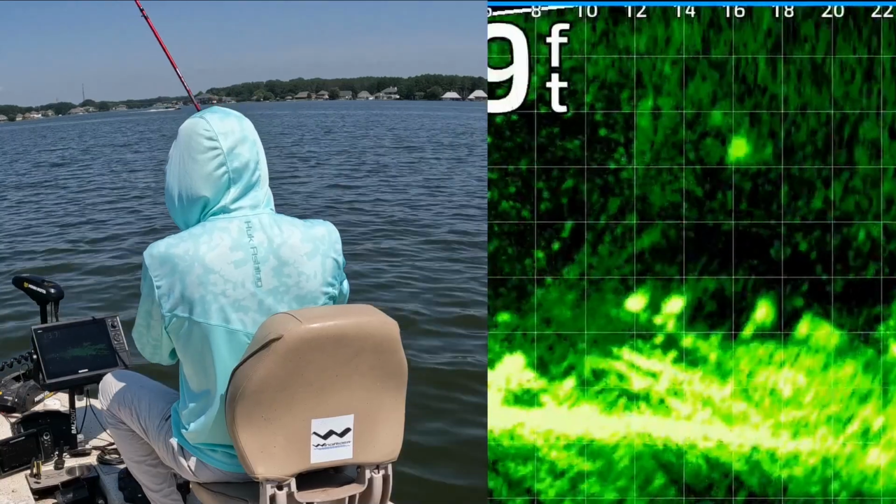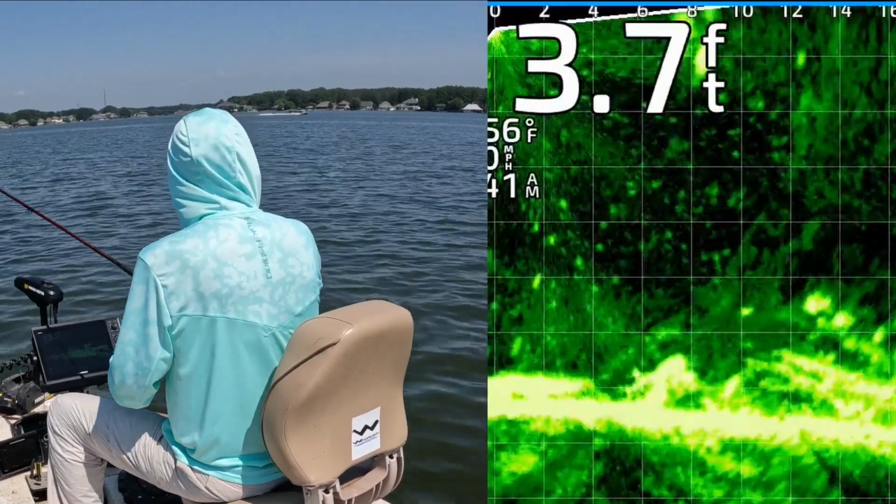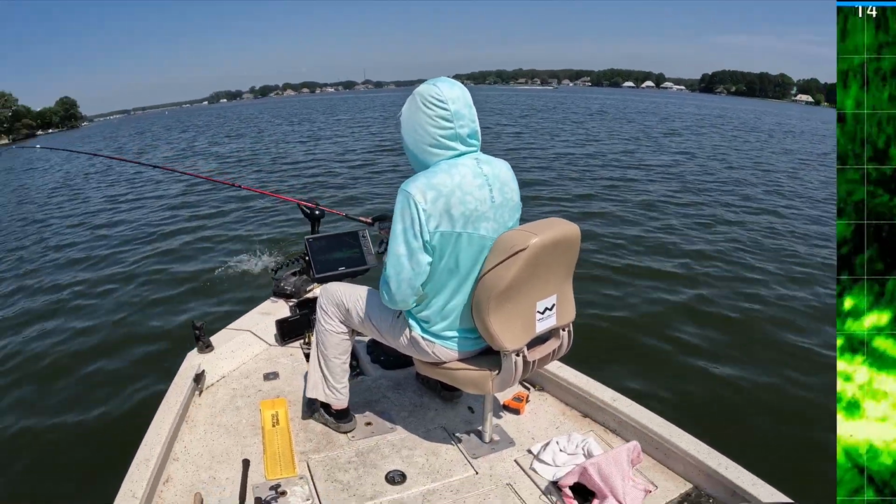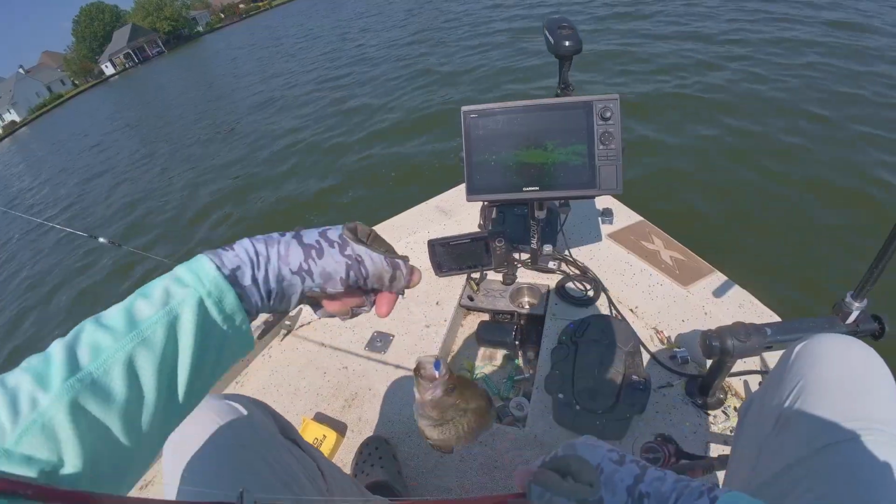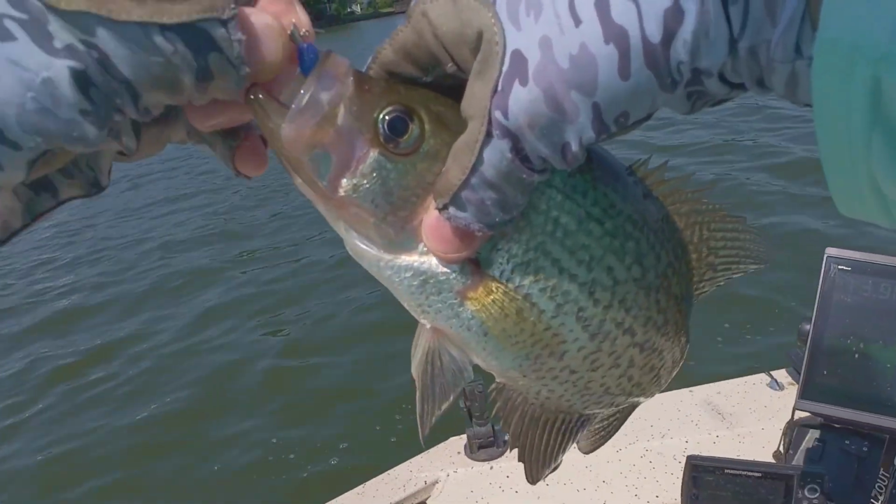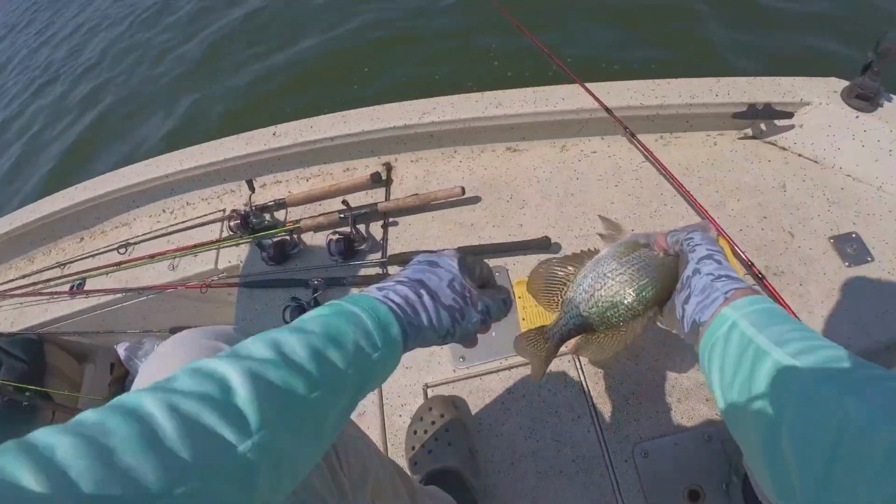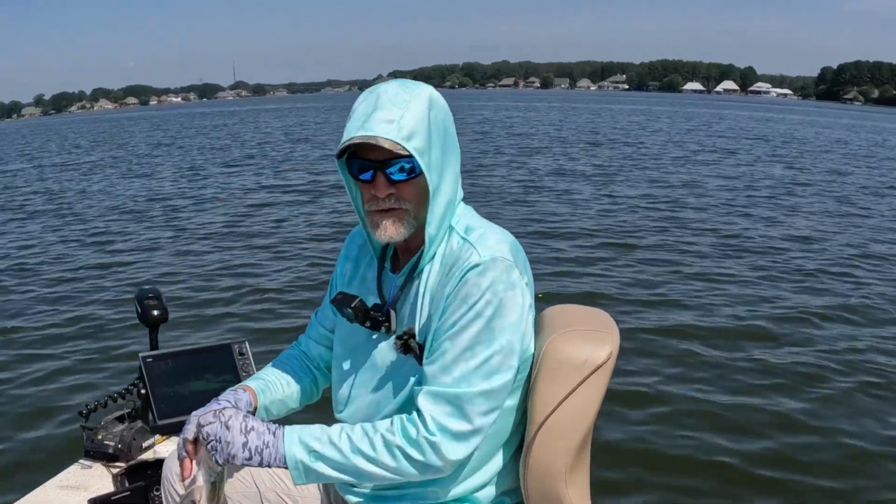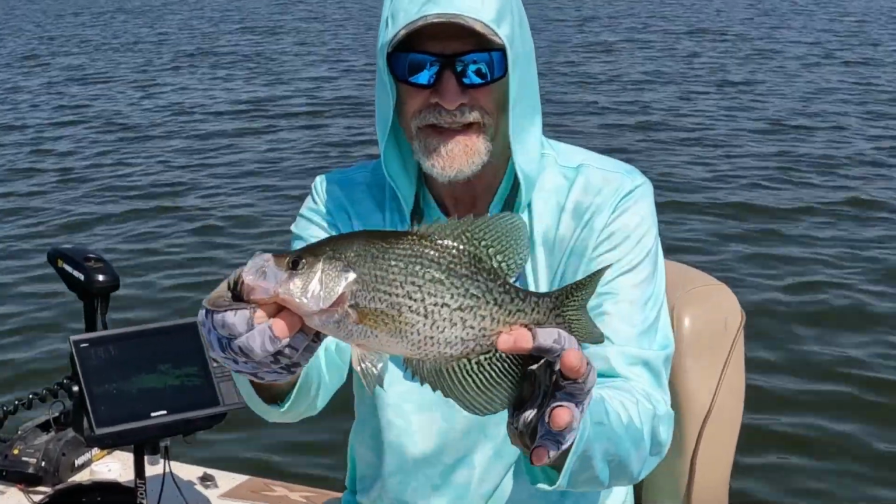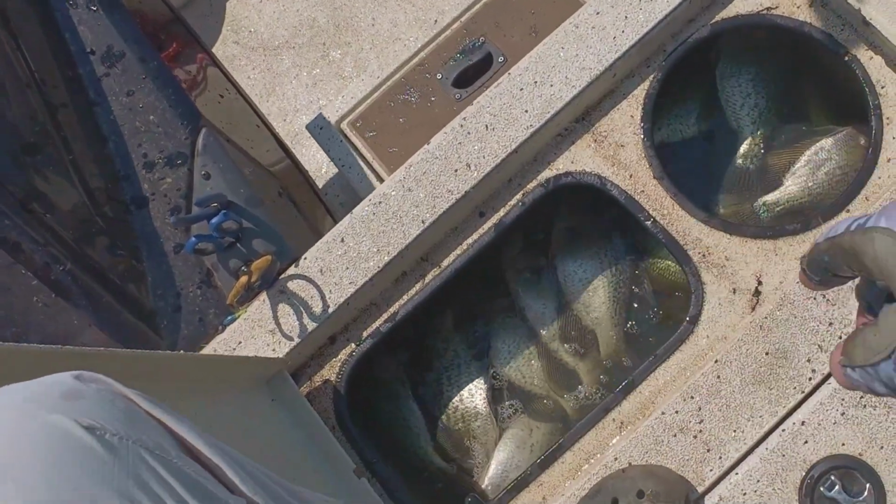Got that one. Yes. He couldn't resist the wild willies. All right. That's the last fish. Just over 12 inches, black crappie, last fish of the day. Get in there, dude. We got a live well full. Nice crappie in there, fixing to clean them, have a fish fry.